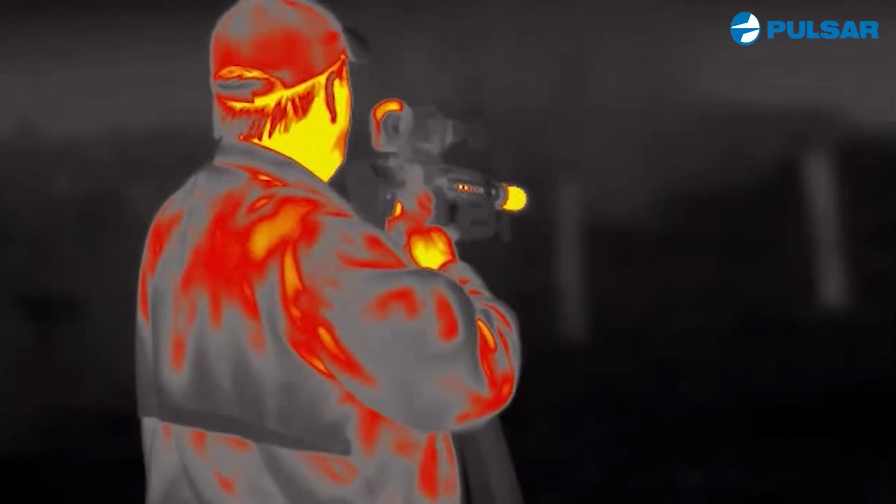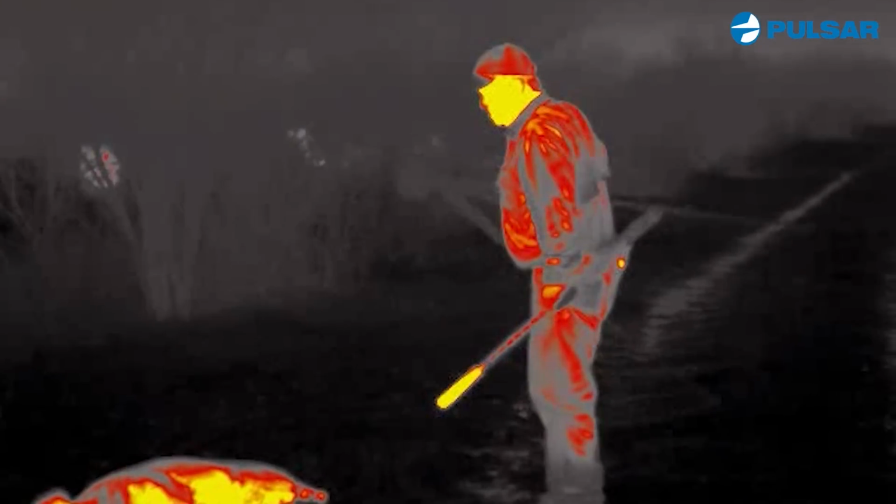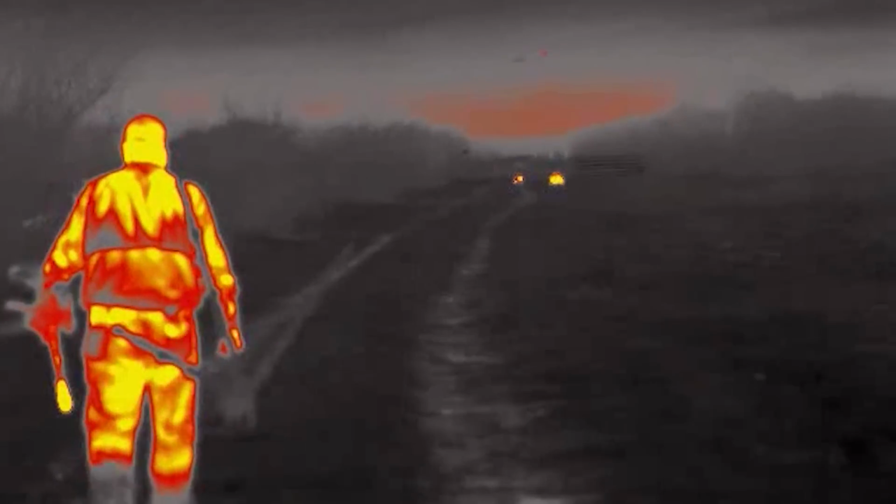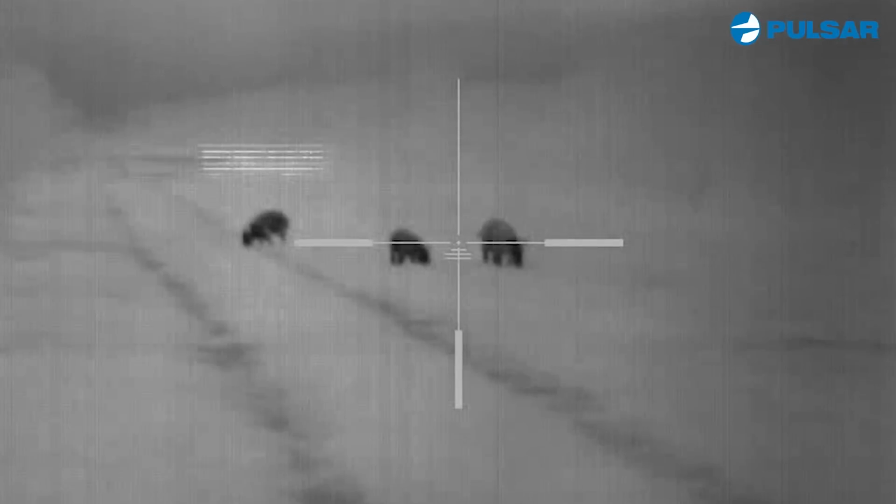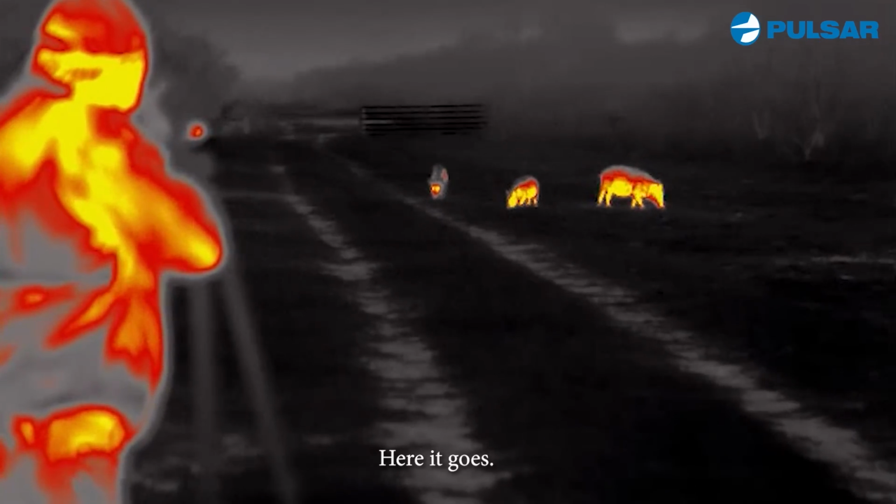So I knocked this one down. I mean, they all run off. I'm thinking, holy smokes. The ones in the back kind of stood there a little bit and took off. Keep in mind, I'm shooting a suppressed rifle, so it doesn't make a lot of noise. So down the road I go a little bit more, and lo and behold, that group of hogs down there wasn't even spooked at all. They came right back out and fed, and it was their last supper.